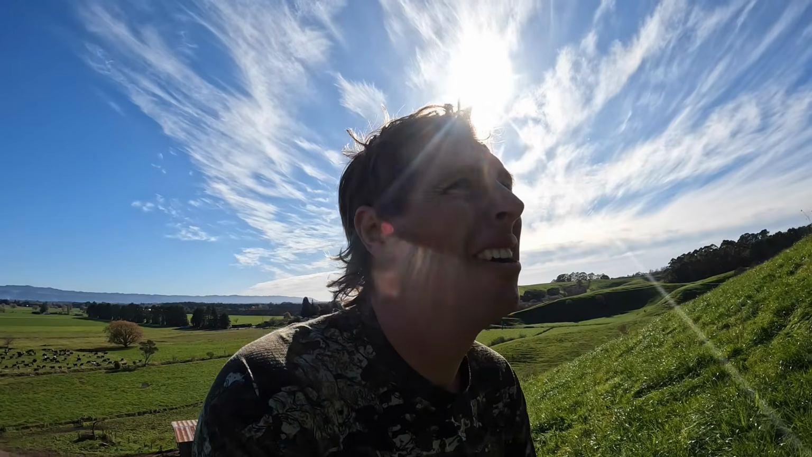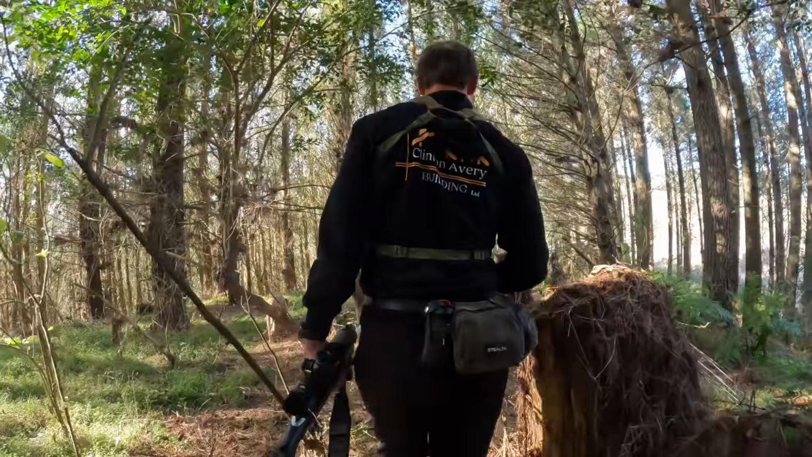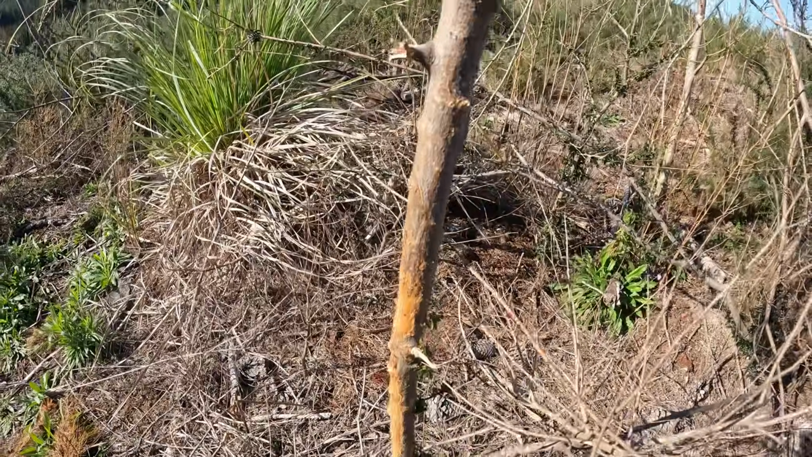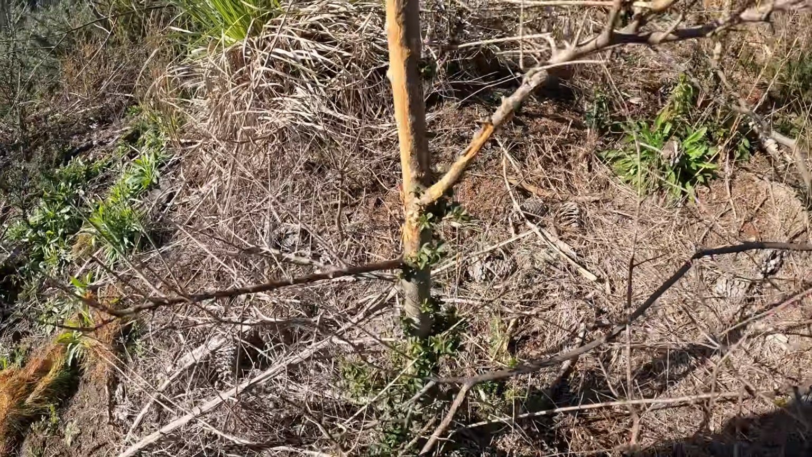And now we're going to retrieve the handlebar stag from last night. It's the next day now and I'm feeling a little bit better about my life. When we saw this thing last night and realised it wasn't the big one, it was a very low point in my life, I'm not gonna lie. I can talk again now.